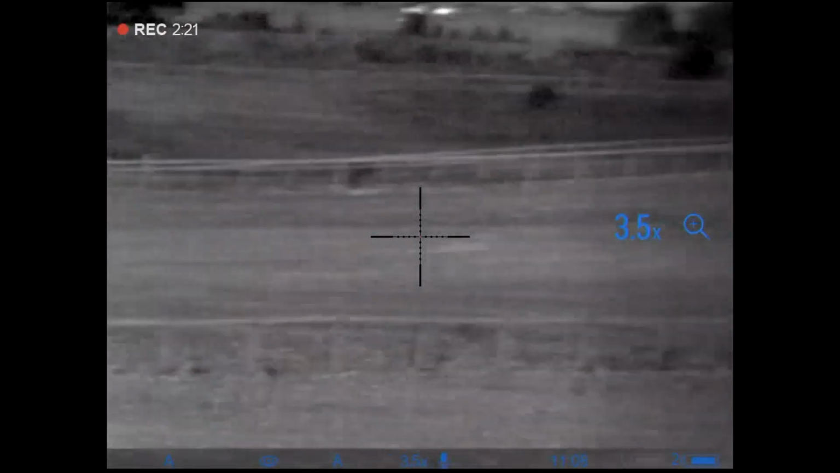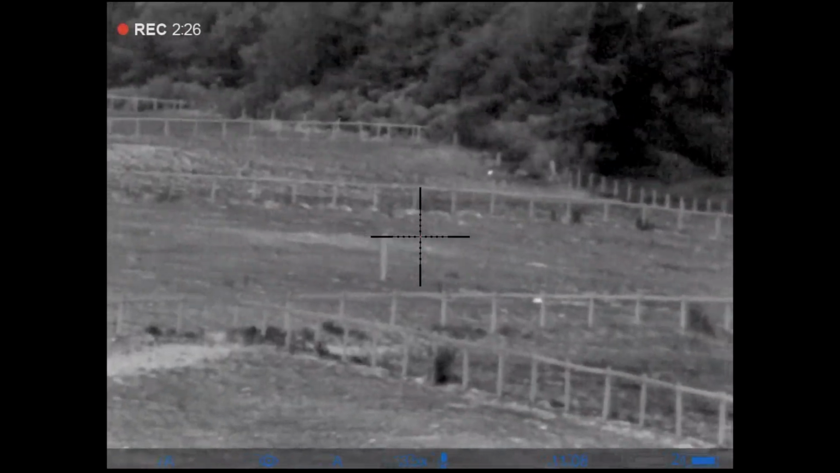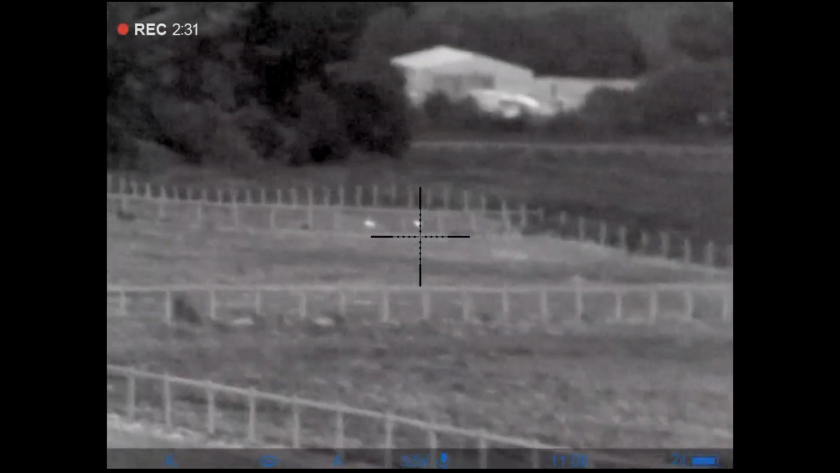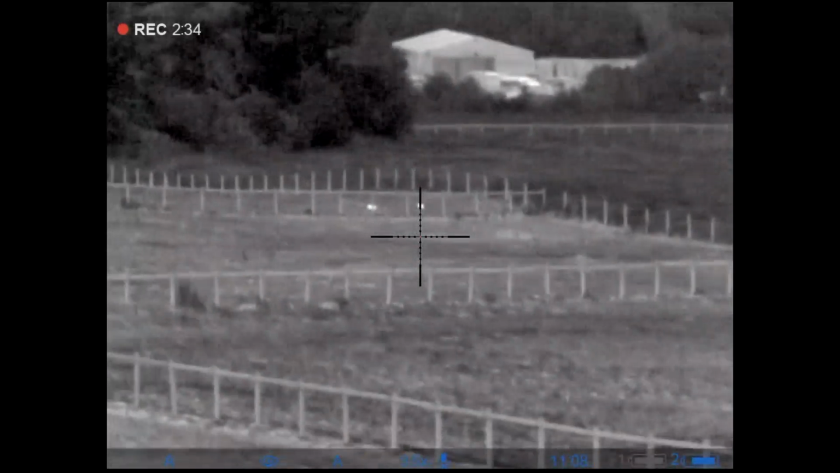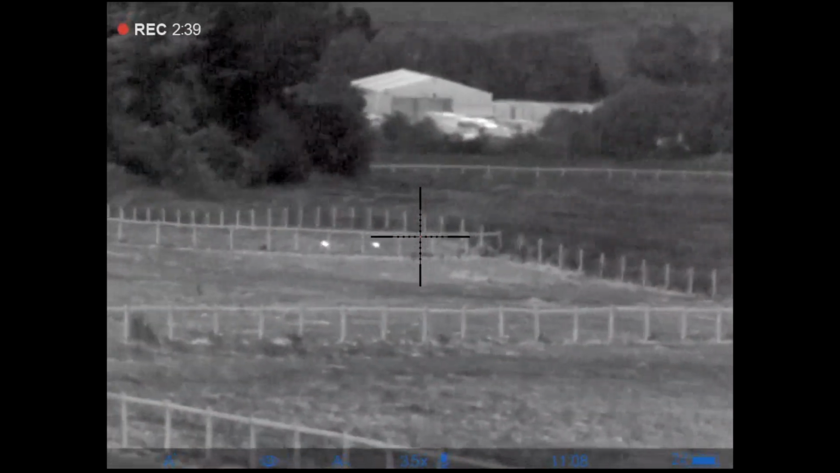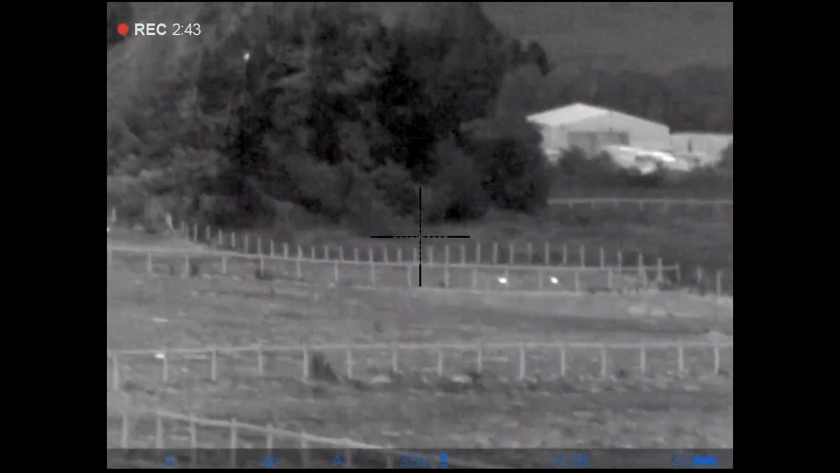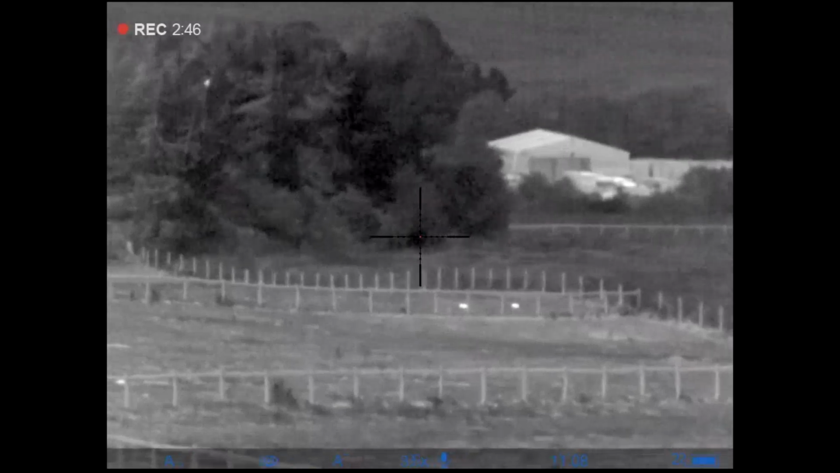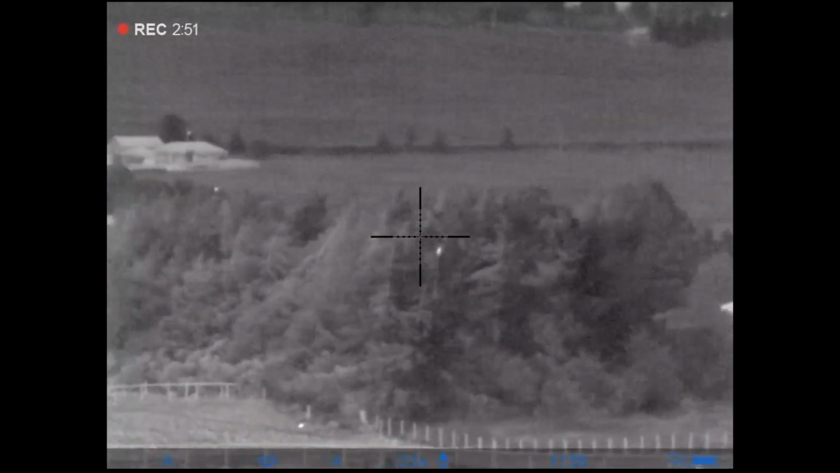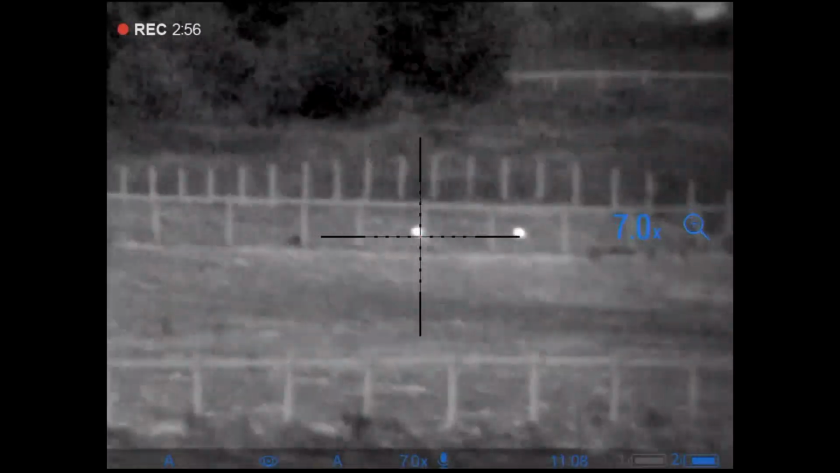So yeah, and then scanning back over what I've got in front of me, we come to here. So these hares are 250 meters. And again, obviously you can see they stick out like a sore thumb. The beauty of the thermal stuff is just nothing can hide. It's giving off a heat source. And you can see there's something in the tree up there as well, like two separate things. But yeah, if we go back to the hare, up to 7 times.